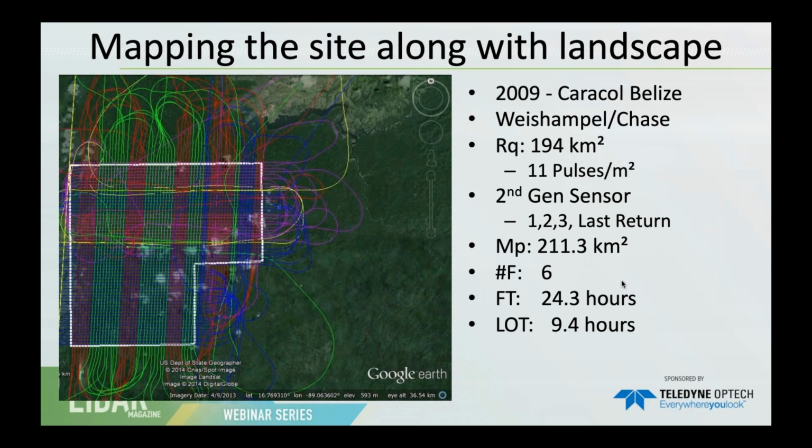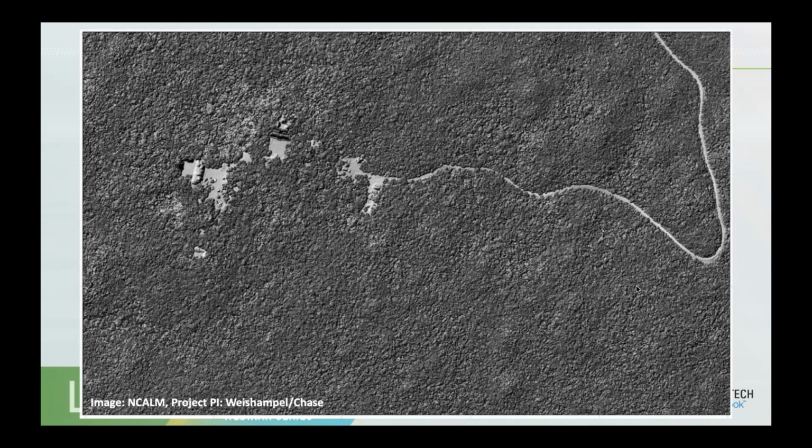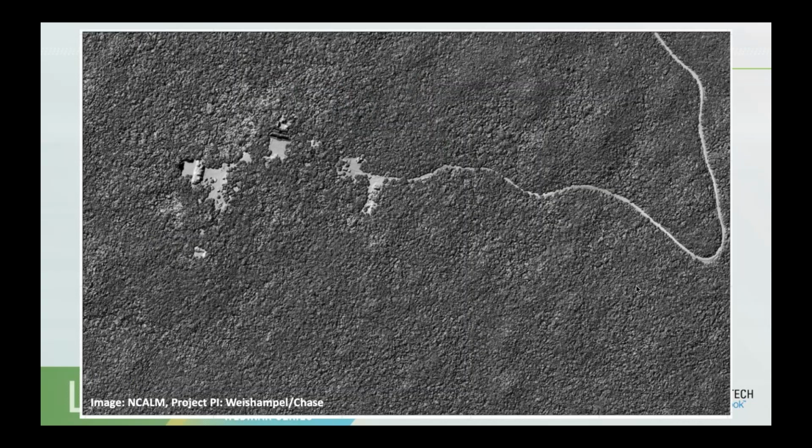So it took 9 more years for it to catch up in Central America. This was 2009, using the Gemini sensor, what I call a second generation sensor. We mapped approximately 200 square kilometers with about 24 hours of flying. And this is a sample. This is what you'll see from 30,000 feet.